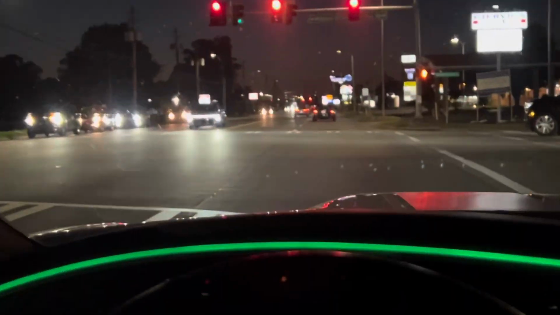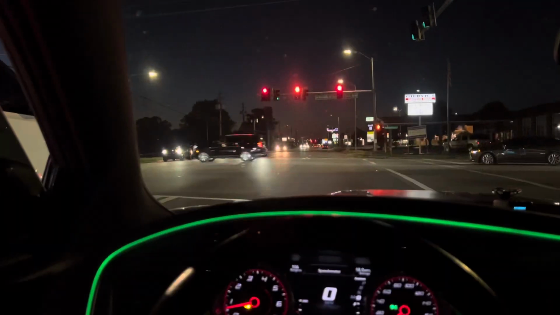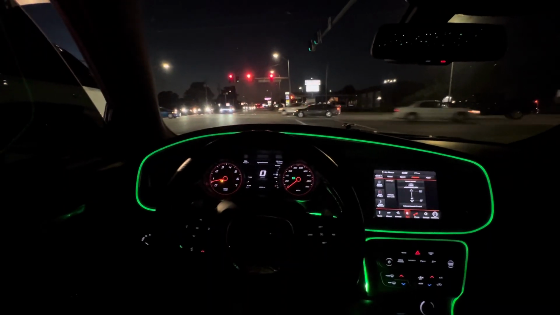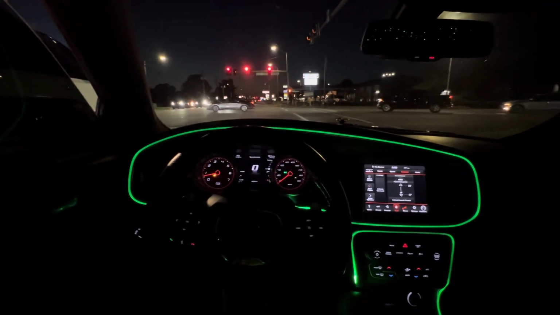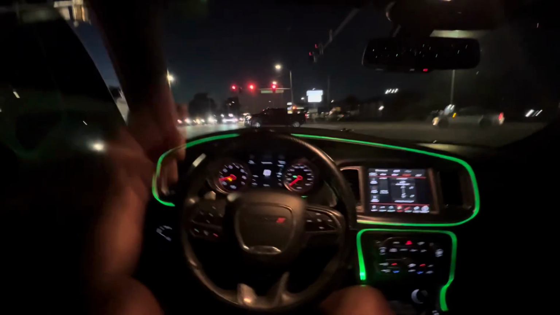Y'all look at this car right here. The lights on that thing are so crazy. It looks like a Cybertruck, a cyber car. But yeah, man, let me know how y'all feel about that right there. Let me see if I can get another thumbnail in real quick.